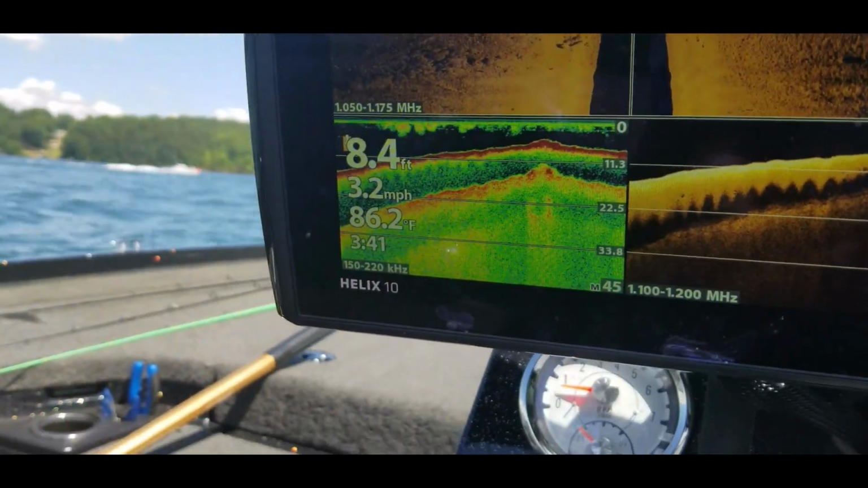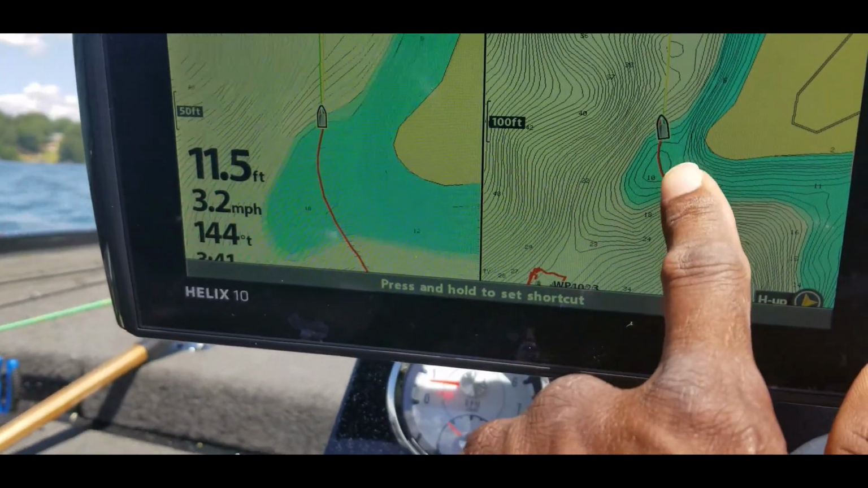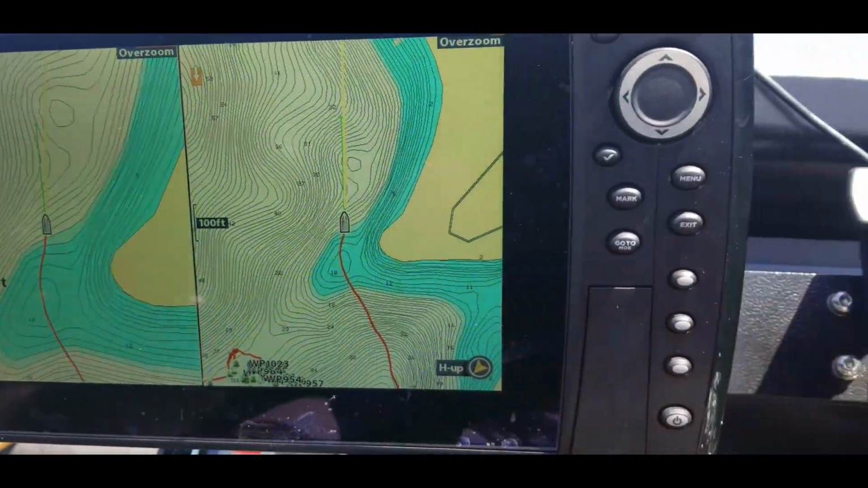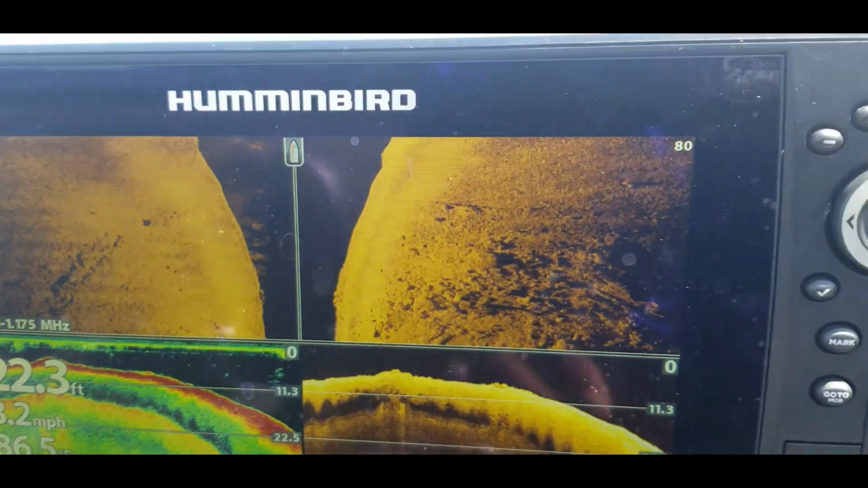Here we go on the other one. All right, and just to show you guys real quick, there's the point that we just ran across. I just cut that in half. All right, here we go. We have some better images coming up now. Look at it right there. We have some rocks over to the right.